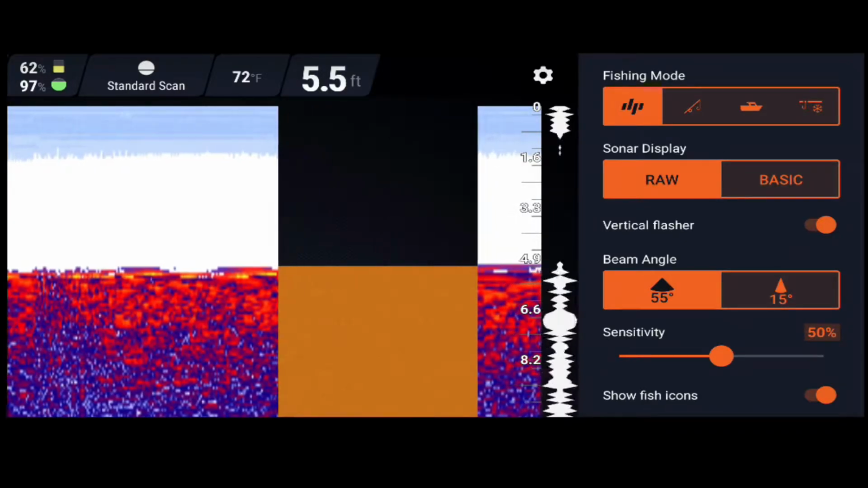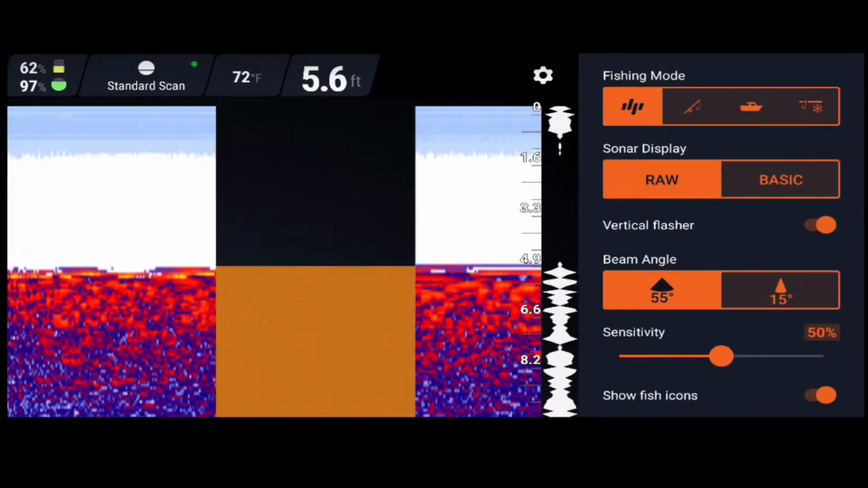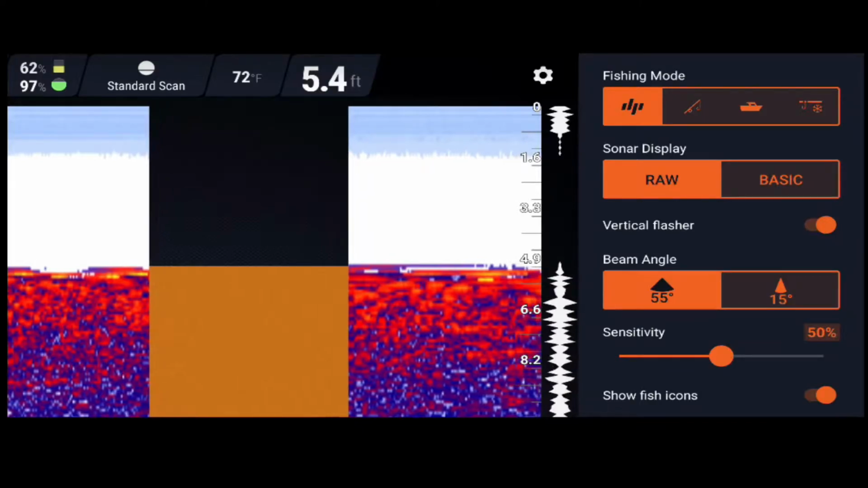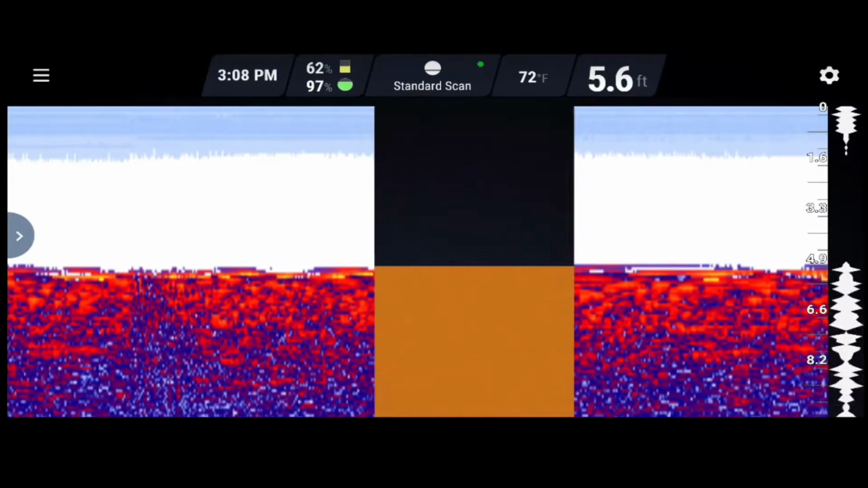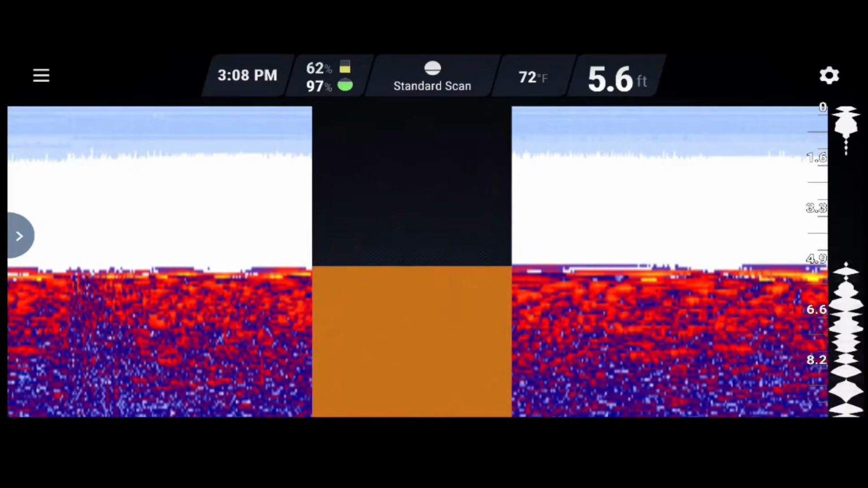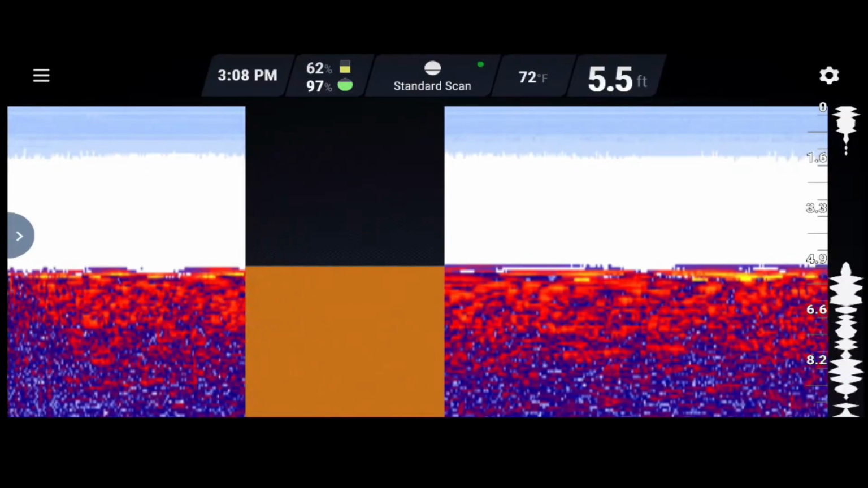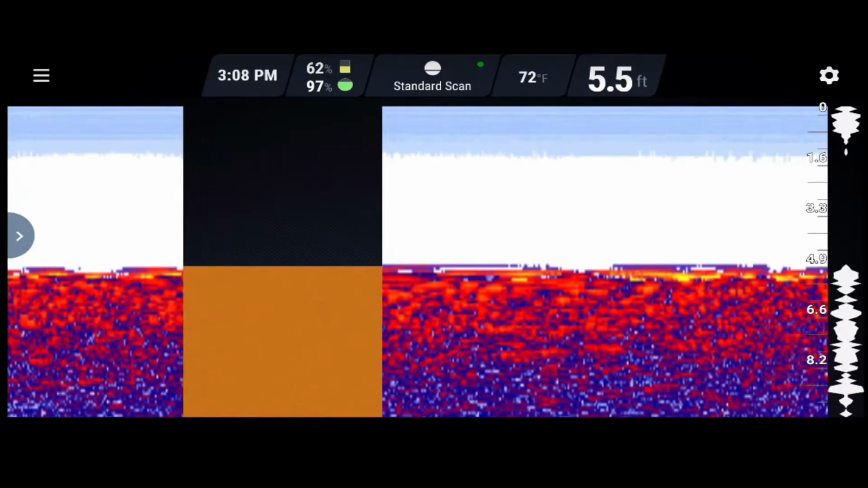Okay, so this is perfect that I pulled it up. Where we have the vertical flasher, right? It's the third one down with the little icon next to it. So on the very right hand side of the screen, that is the vertical flasher. So that is showing directly beneath the unit itself. So if you see any other disturbances, any little flashes in there, that is either going to signify fish or debris or something like that.